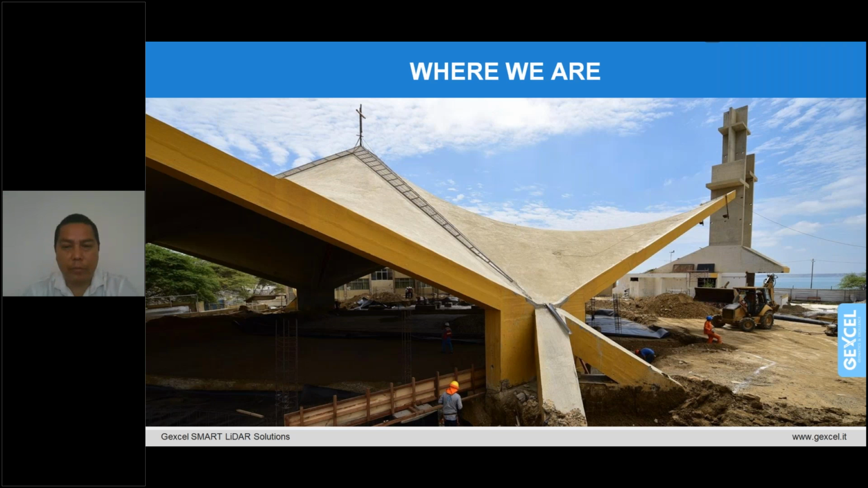Okay, so let me try to translate. Today we are going to talk about the restoration project of Basilica Nuestra Señora de las Mercedes of Paita in Peru. That is a site in the Piura region. And this project has been carried out in 2016.